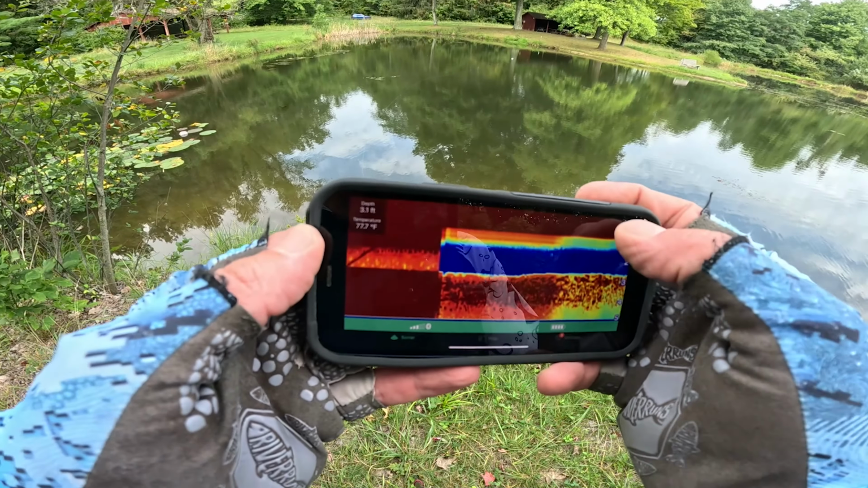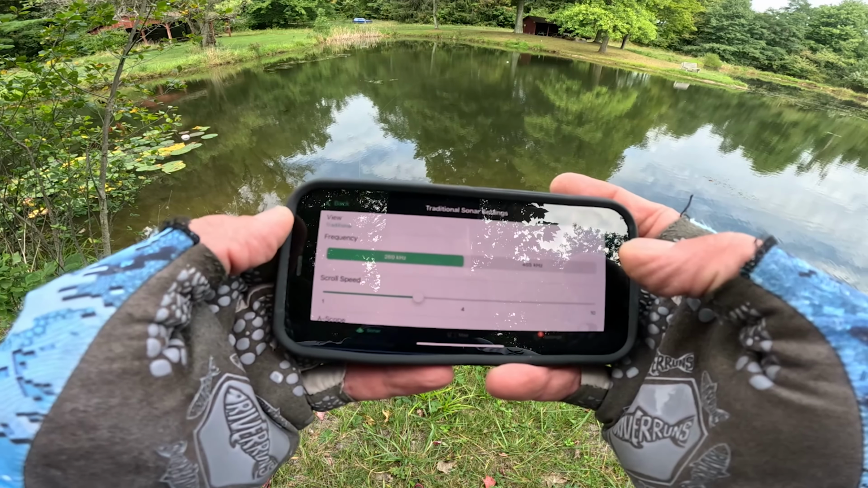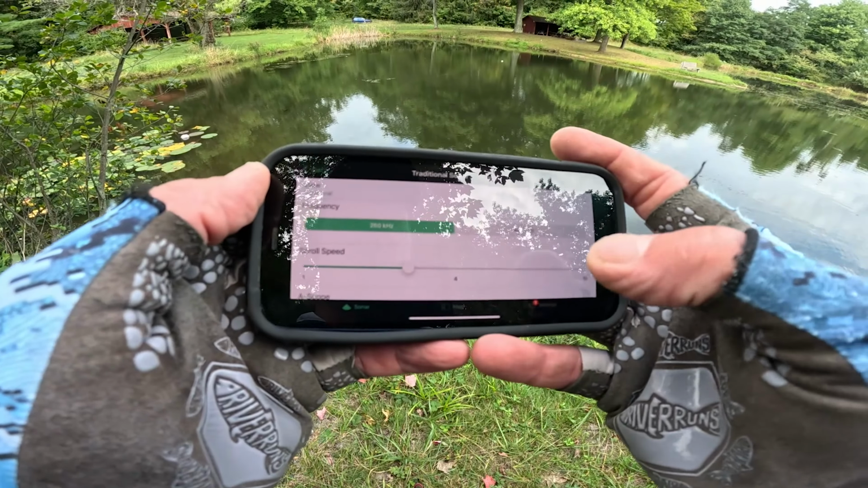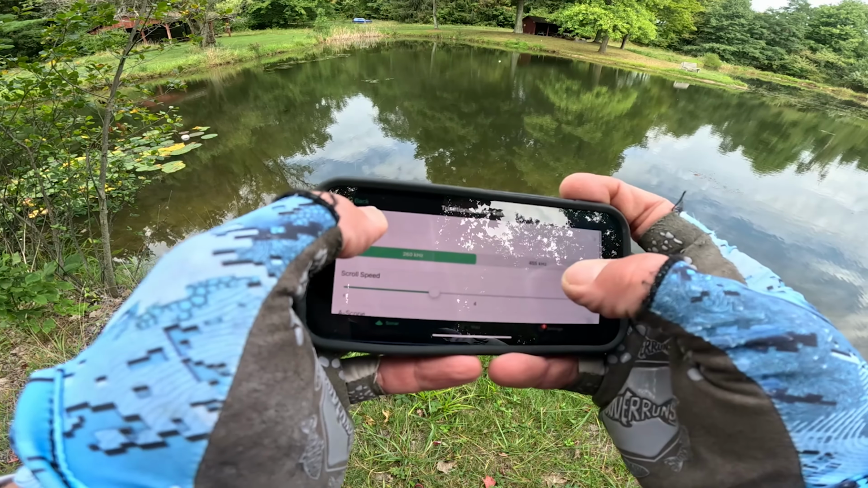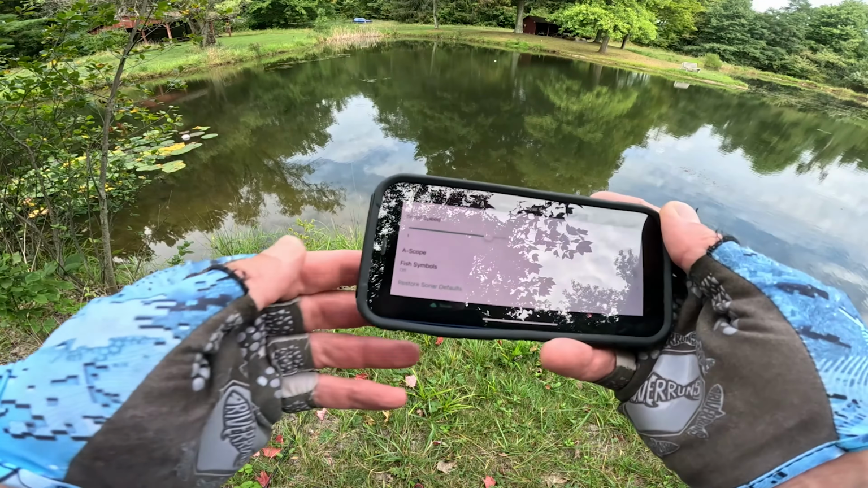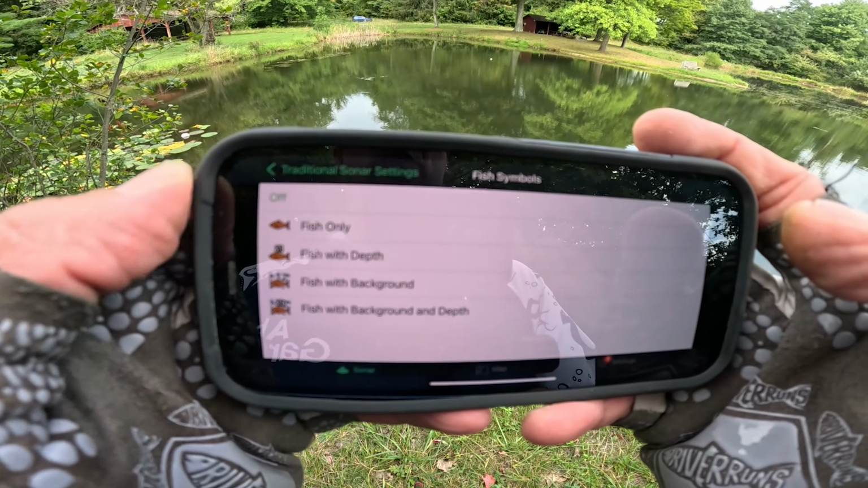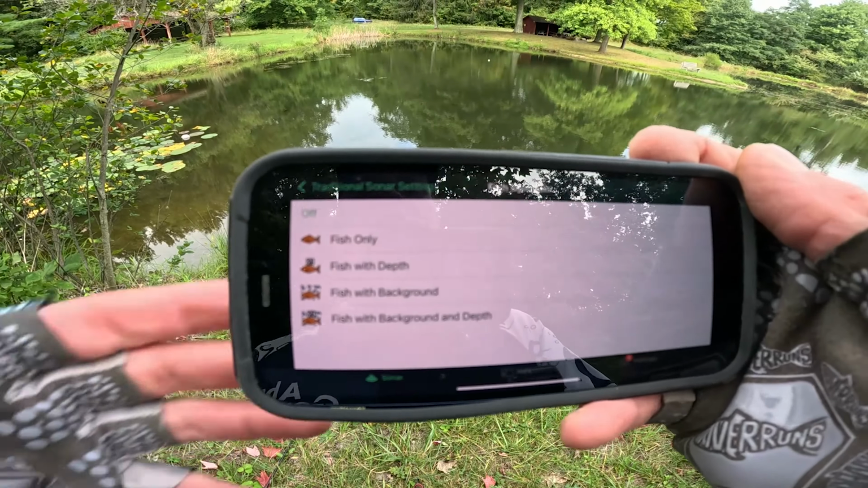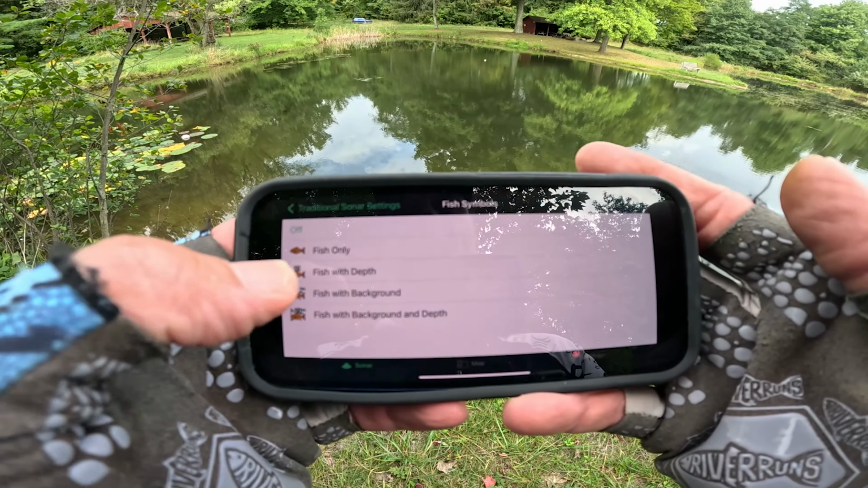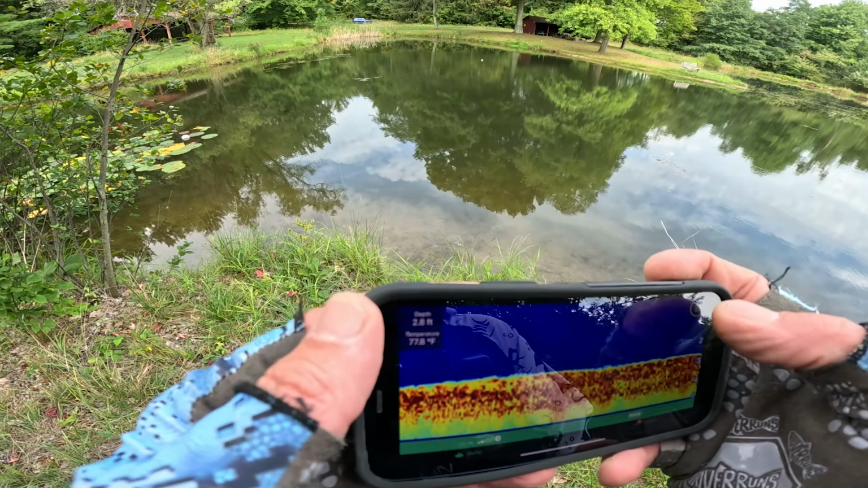So let's see if we can find fish. We're gonna pick up some fish here. More settings. All right, your frequency is 260, 455. 455 is a smaller cone. You've got a scroll speed, you've got a view, a traditional view. A scope is, again, for ice fishing. You want fish symbols on. So this is what I like. You got fish on, fish only, fish with depth, fish with background and depth. I like to go fish with depth. For me, it's pretty simple, it's pretty easy, and we should be able to get some dings in here.